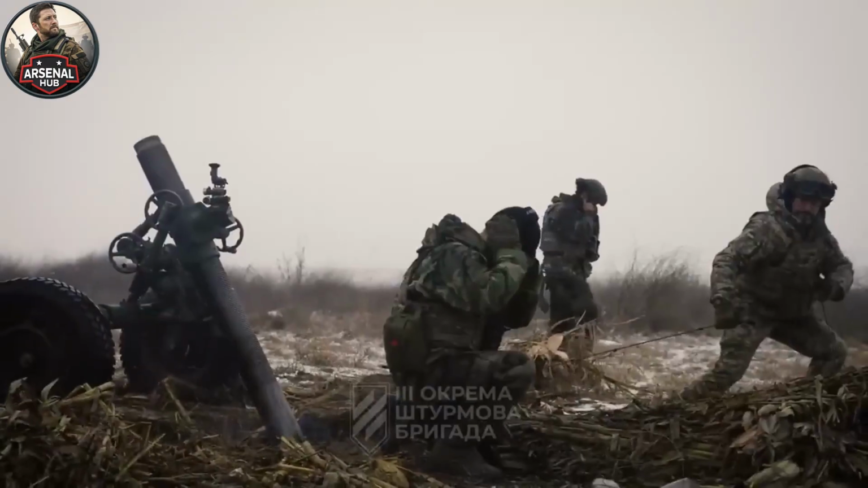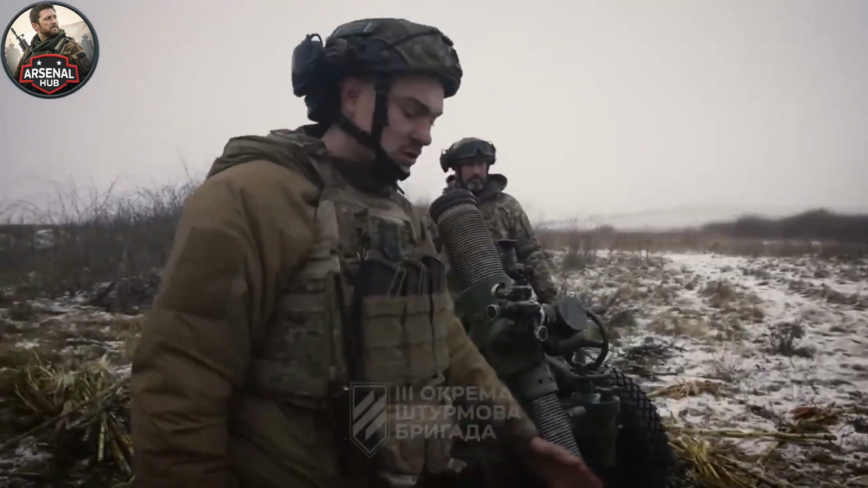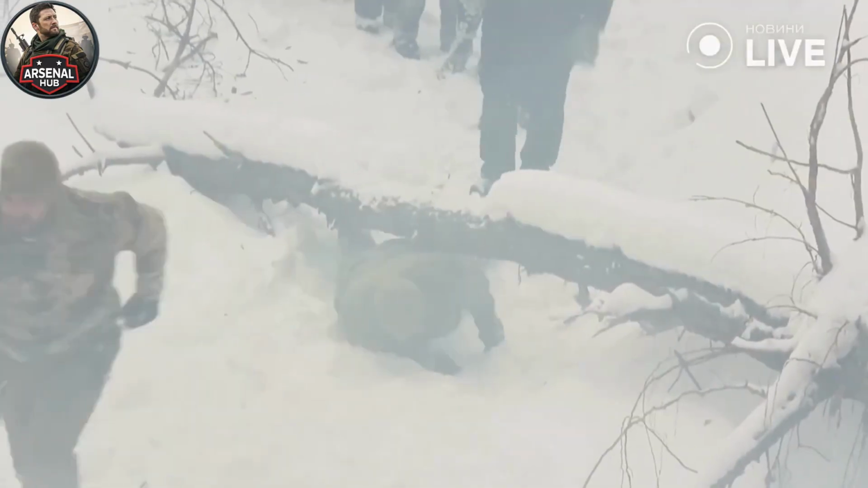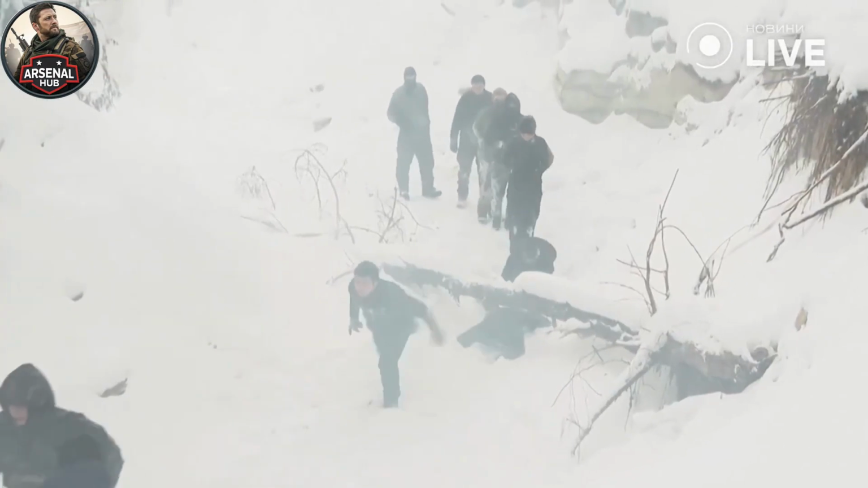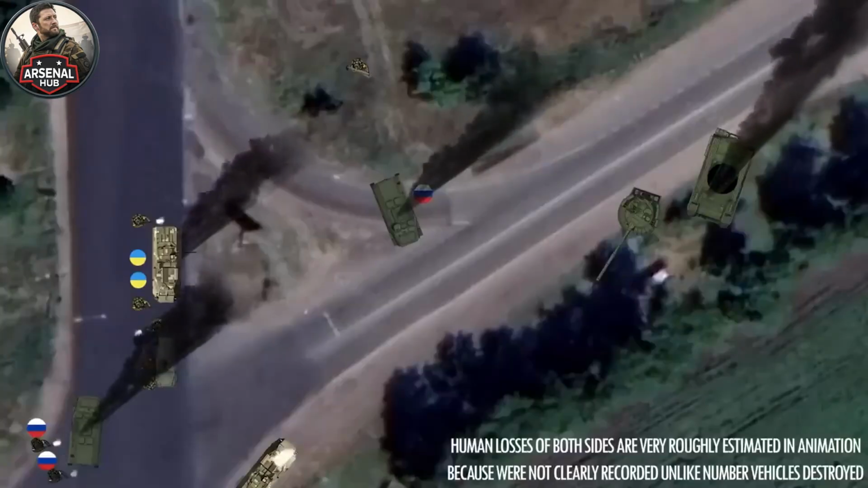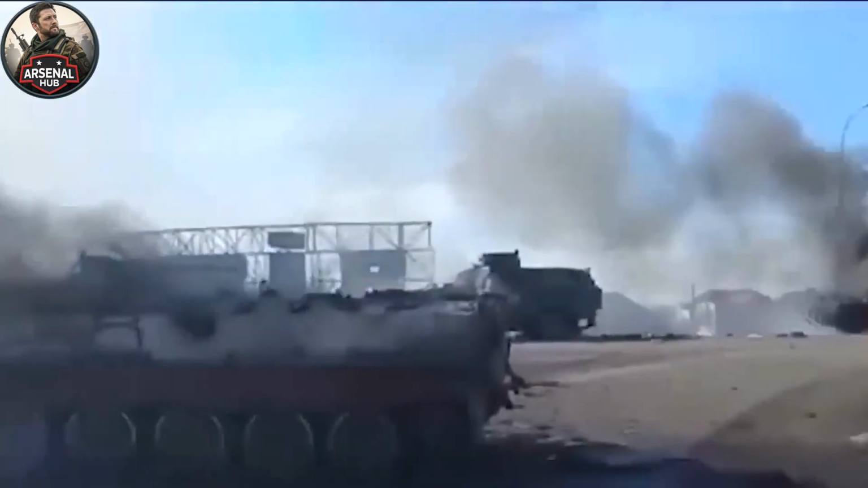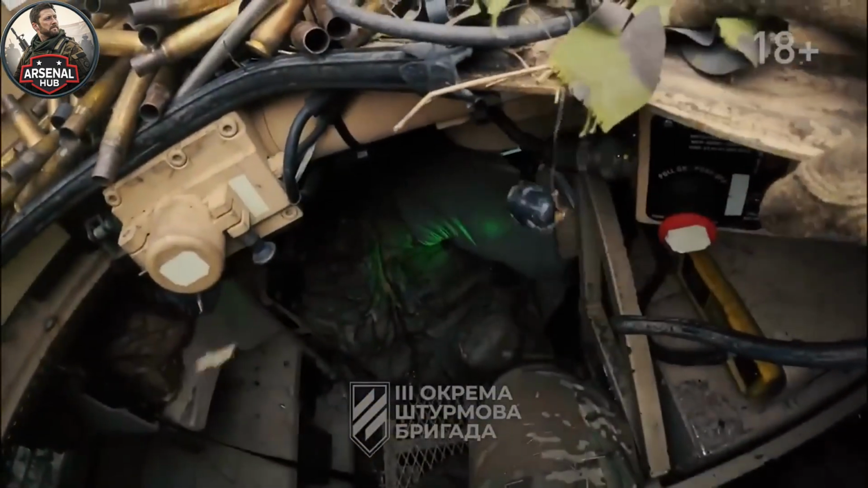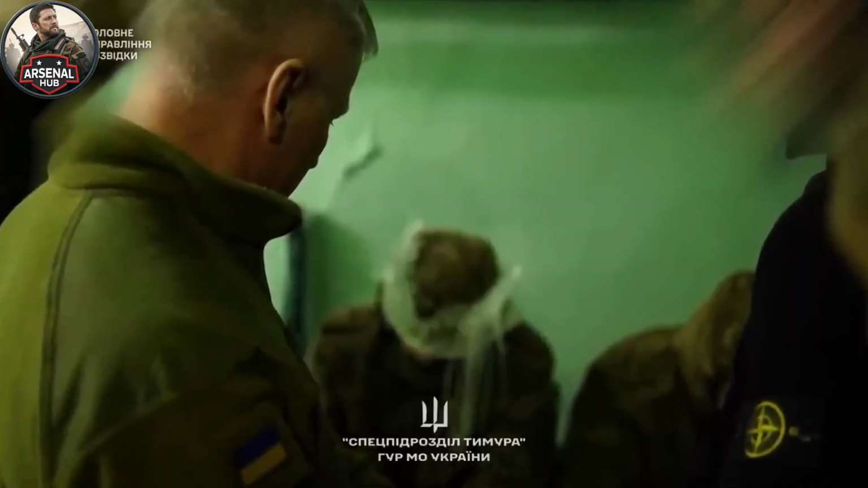Thermal imaging does not work the way most people imagine it. It is not simply night vision. It is not an amplification of available light that makes dark scenes visible. It is the detection of heat differentials, the measurement of temperature differences between objects and their backgrounds. A vehicle engine that has been running for several minutes radiates heat at temperatures that create an enormous contrast against the cold April ground. A human body radiates heat at temperatures visible to a thermal system from hundreds of meters.